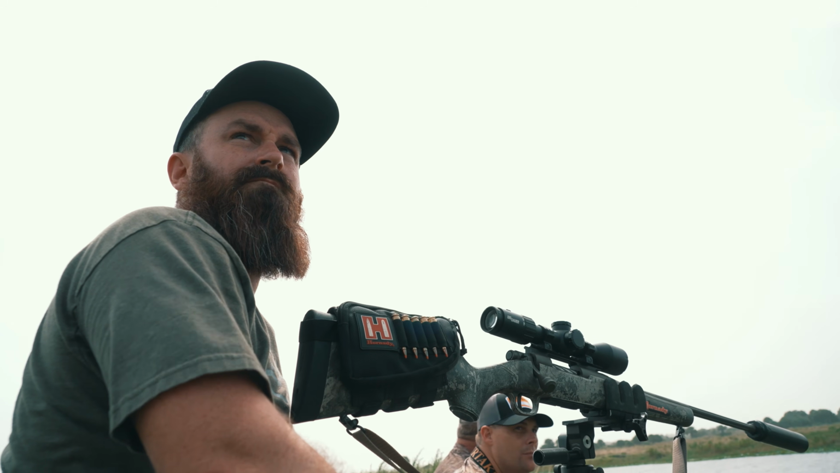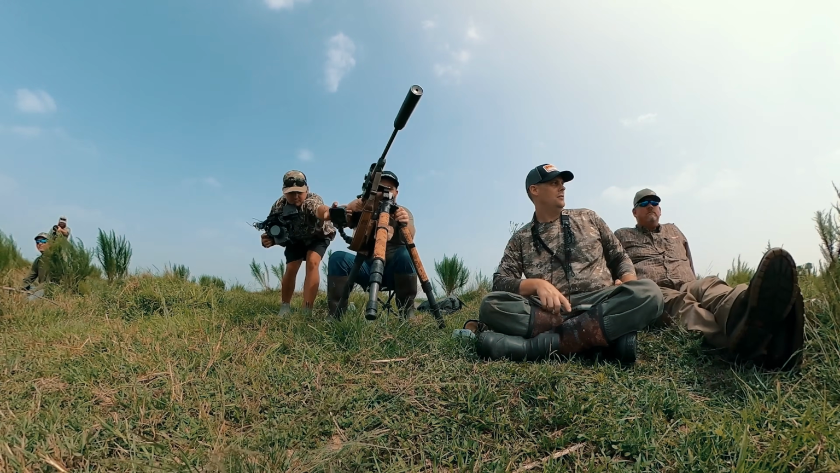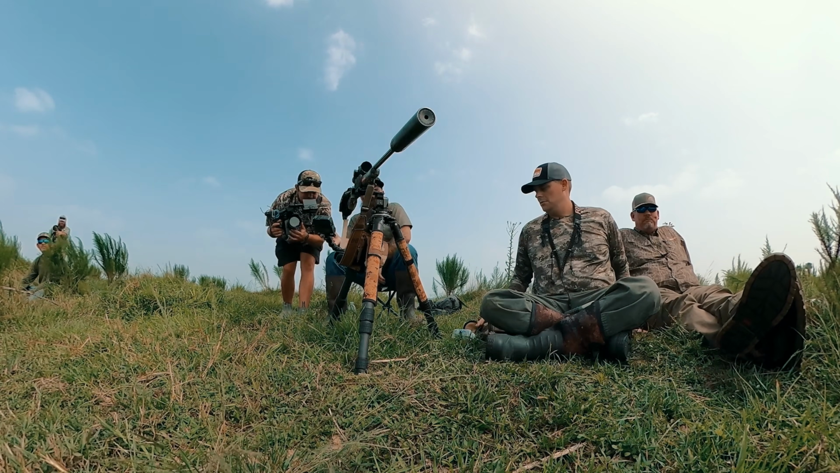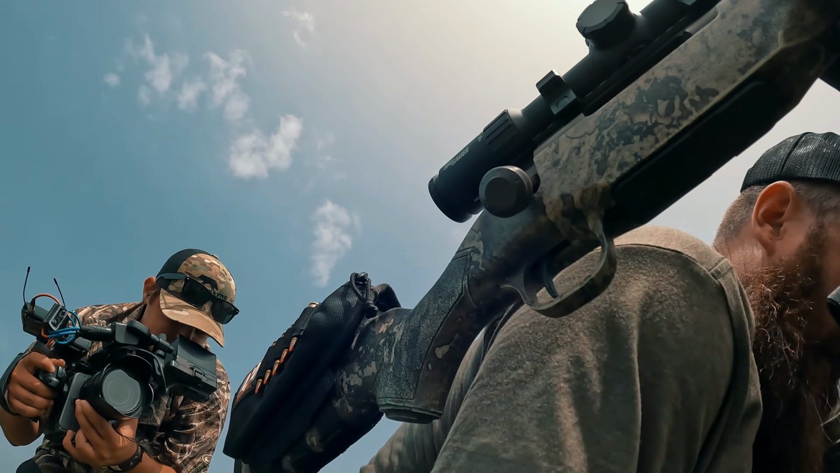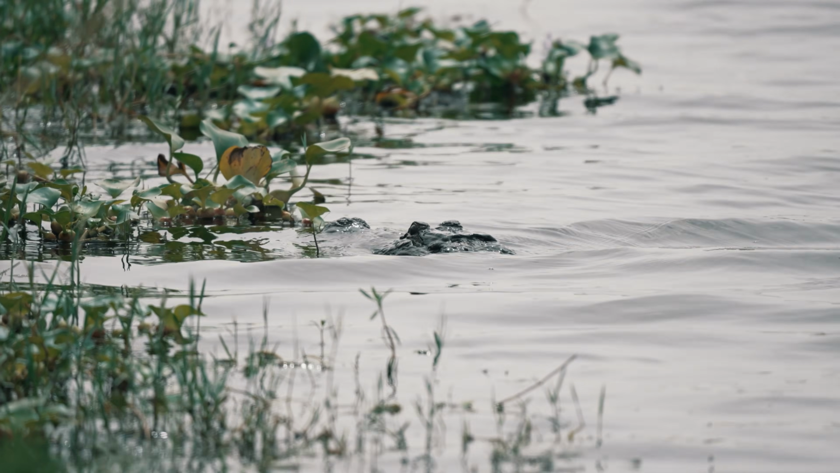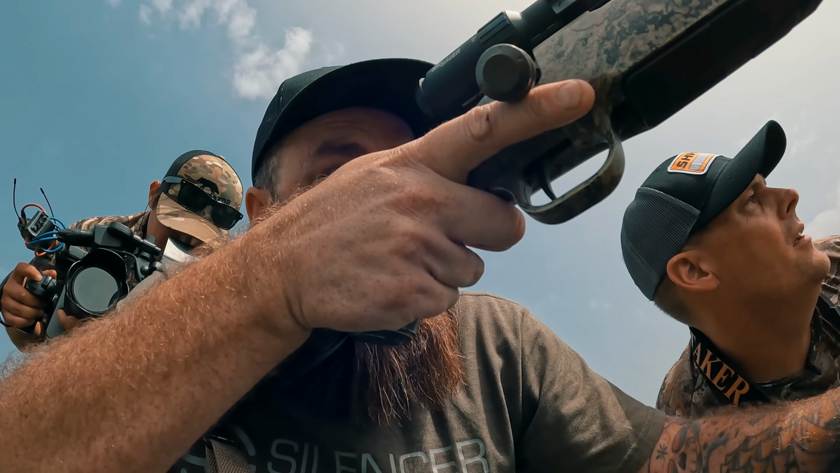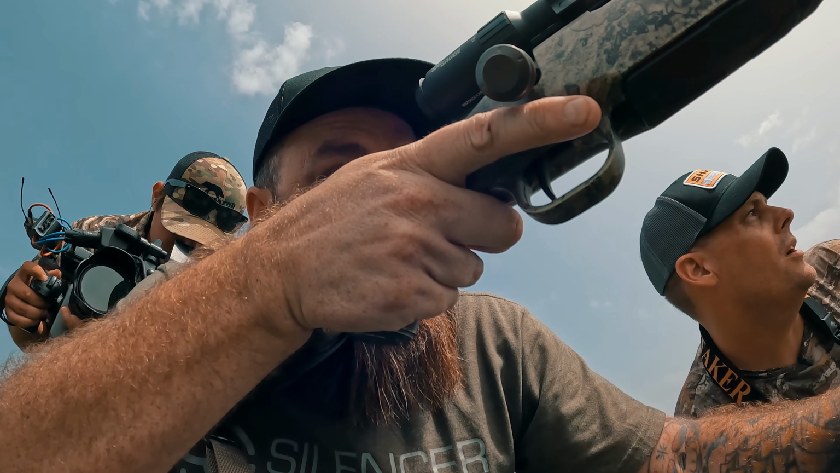Perfect going-away shot. Okay, can you see him? Ready, Dustin? Scoot out to right here. Oh yeah, perfect shot. That's right behind us. Yeah, just down below it, right at the base.